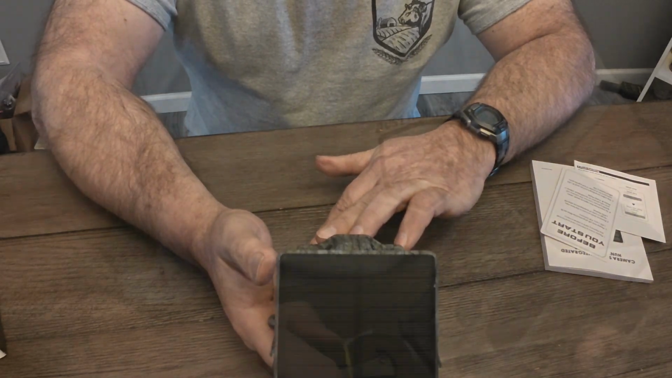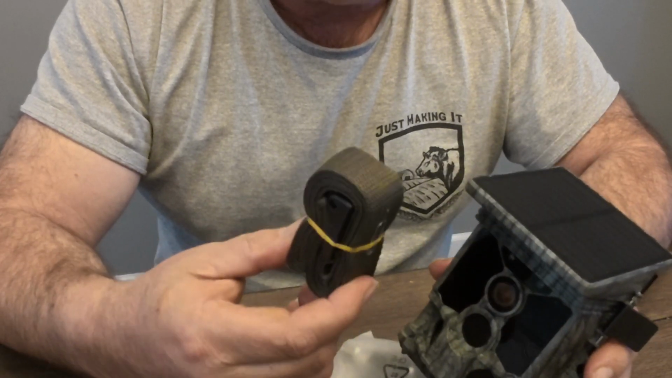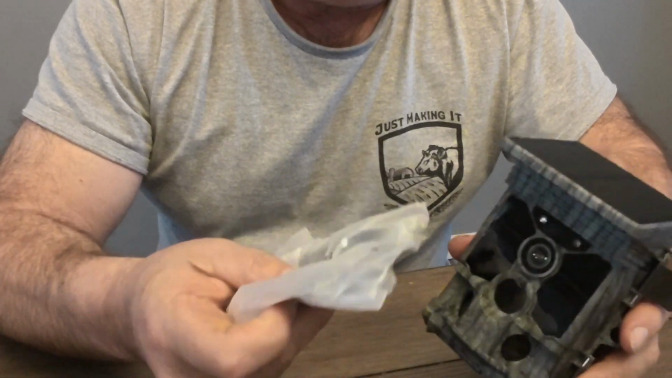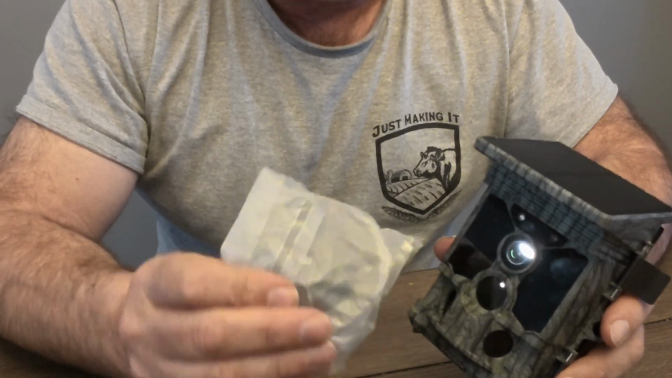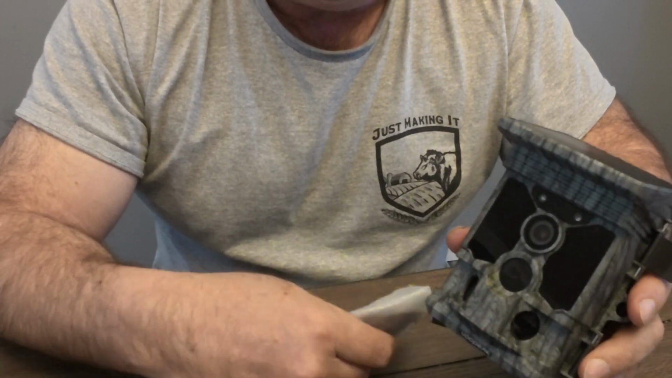Another thing I'd like to mention is in the box, they give you a strap to put the camera around the tree, or they give you hardware and you can actually screw it into the tree and it goes on the back side of the camera.